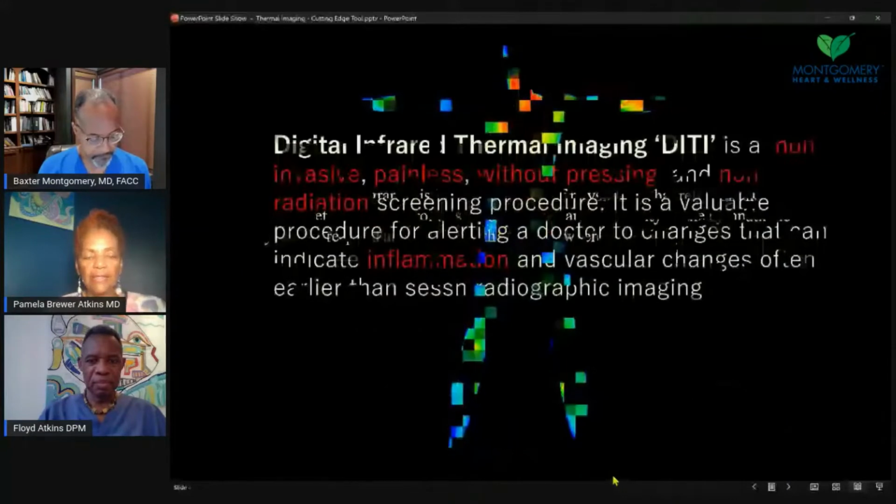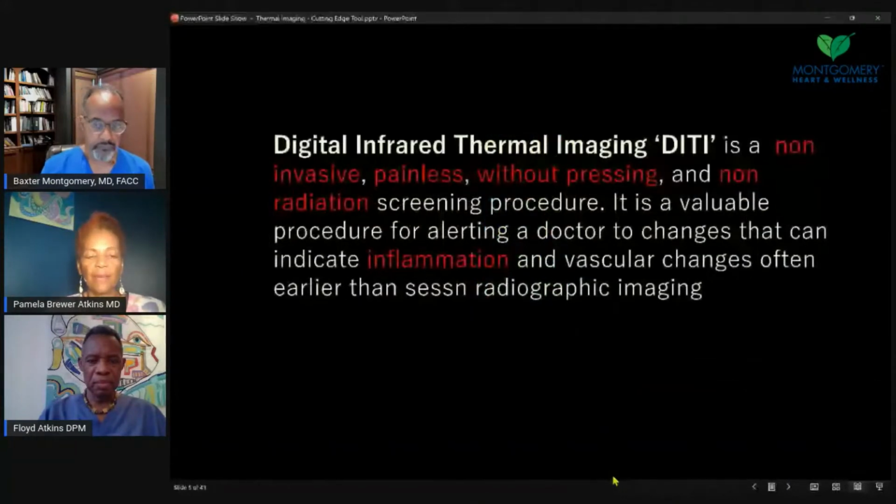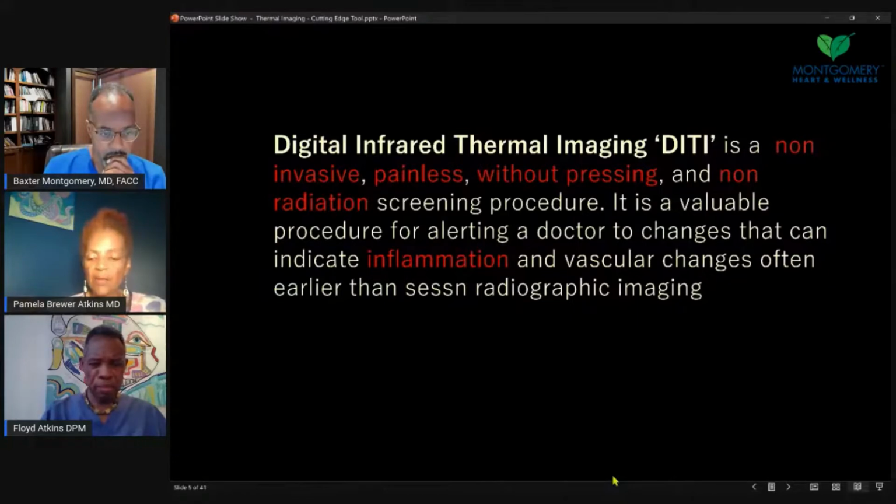And thermography was something that I came across because I was looking for something not just for my patients, but for myself. And in screening, for example, screening the breast, in addition to mammogram, what could we be doing to find things earlier than a density on mammogram? Because that can be a later finding, but we want to find early changes.